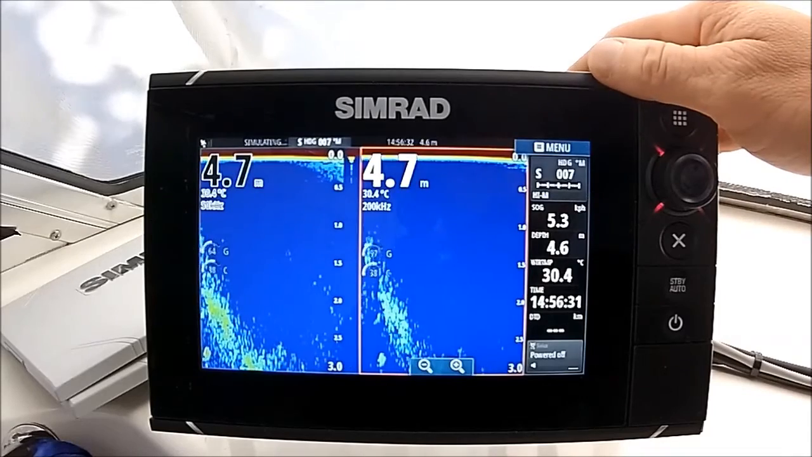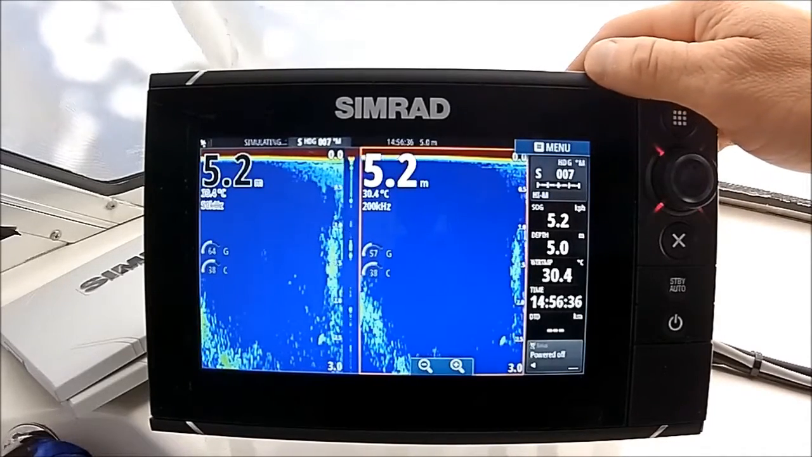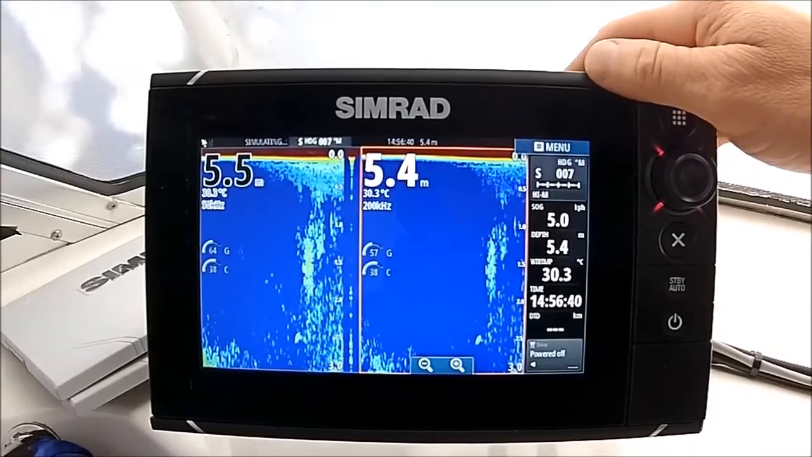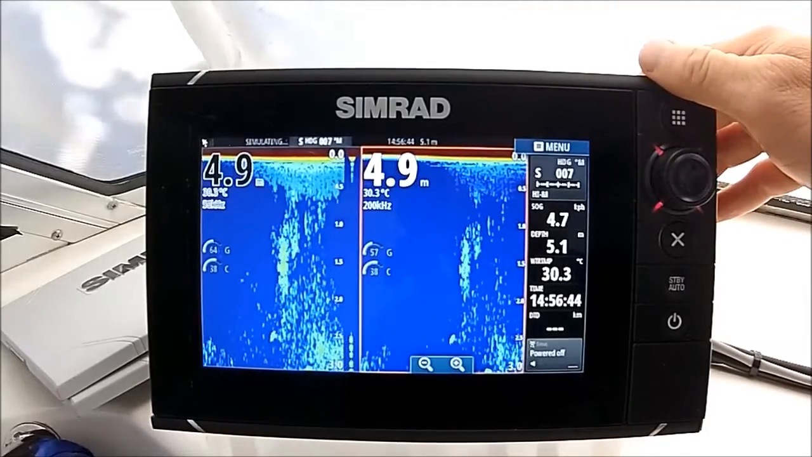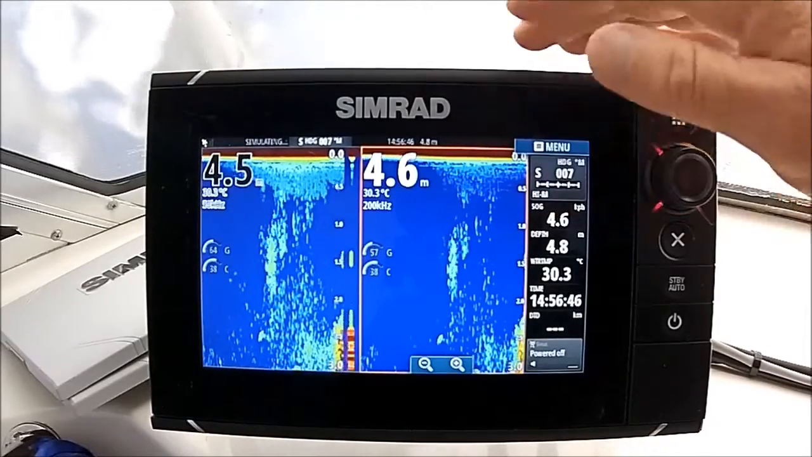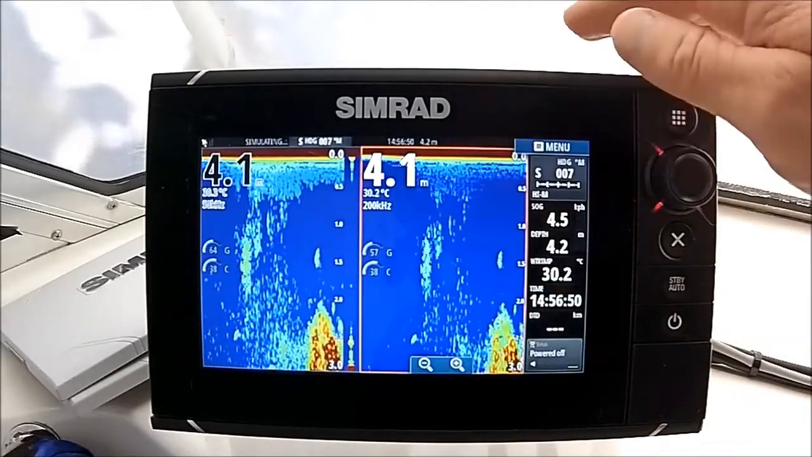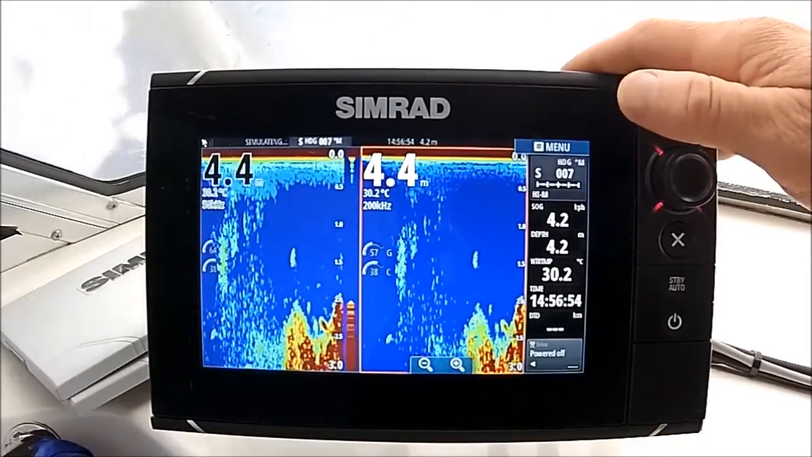There's not really too much more to go through here. One thing that these units can't do, we've spoken about a lot of what they can, and something that I would like to have the ability to do, but again can't just with the standard unit as it is, and this is the compromise for not having the top end gear. I can't go in and manually adjust the range. So again, the depth or the water column, the piece of water that I want to see between your high and low in a split screen like this.